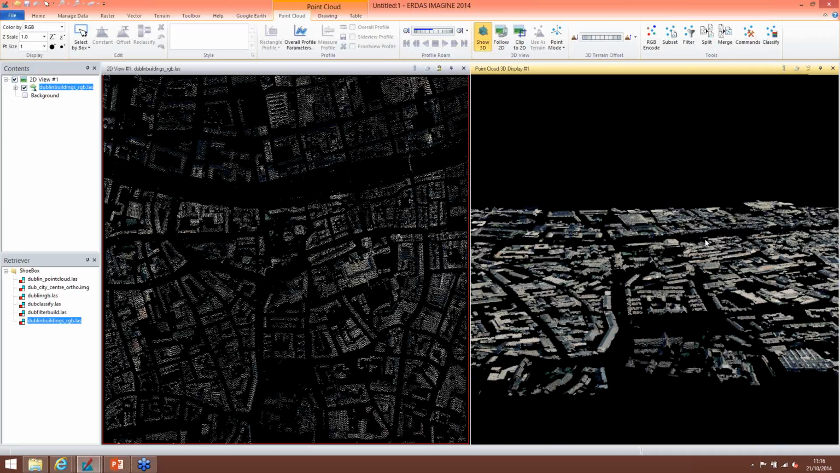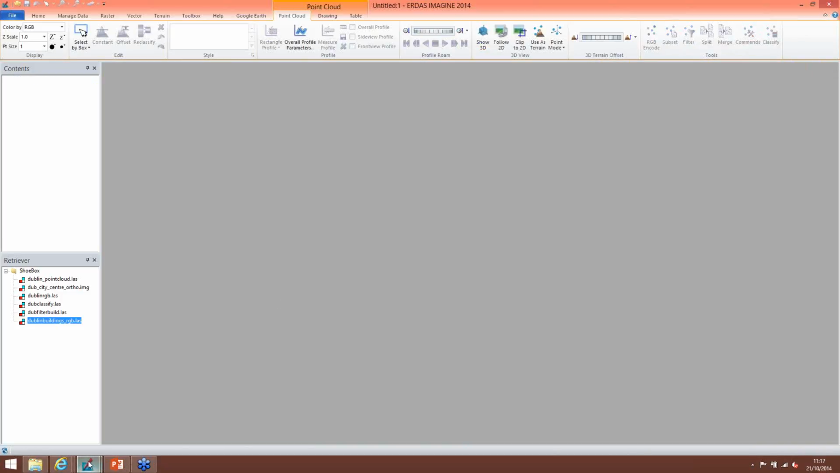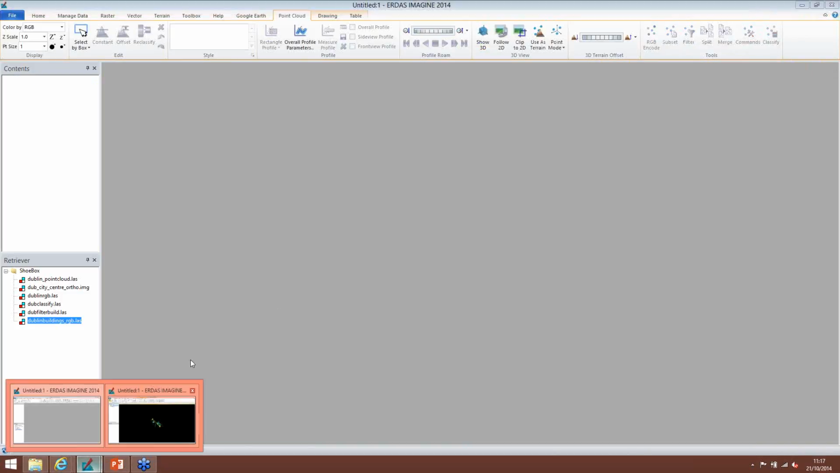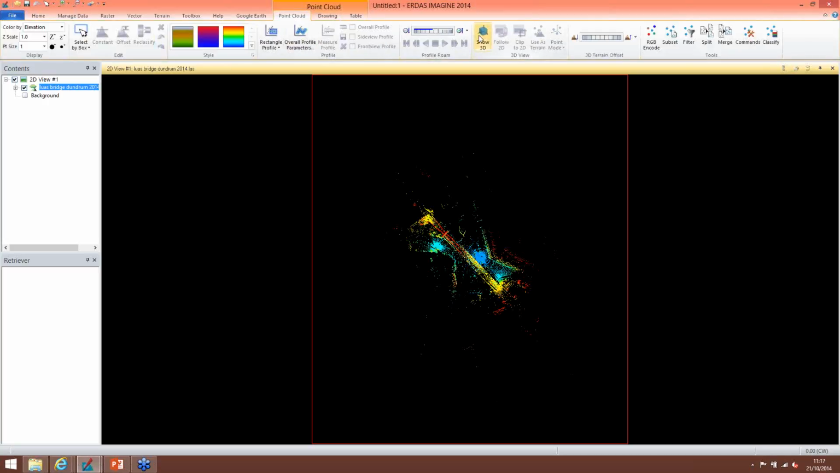So that's the basic analysis for the aerial LiDAR. I also have a terrestrial data set. I'll show you now. This here is the Lewis Bridge in Dundrum. This is a very high resolution data set compared to the aerial that I showed you there. We will view this in 3D first as the pseudo color.